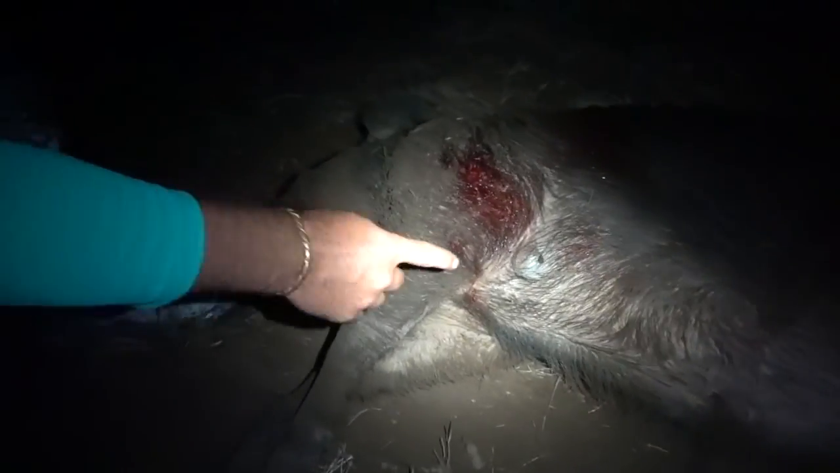Oh, ever heard of a Texas heart shot? I have. Got a little tumor. That'll work. Time for some more. Let's go get on some more.